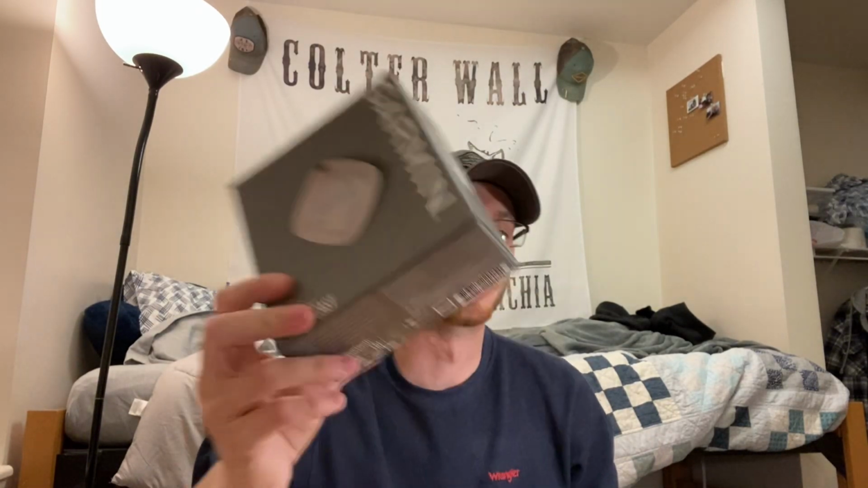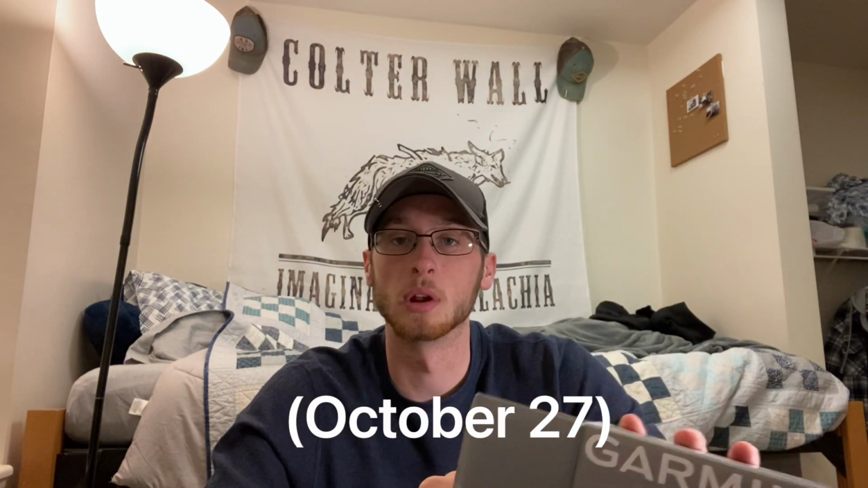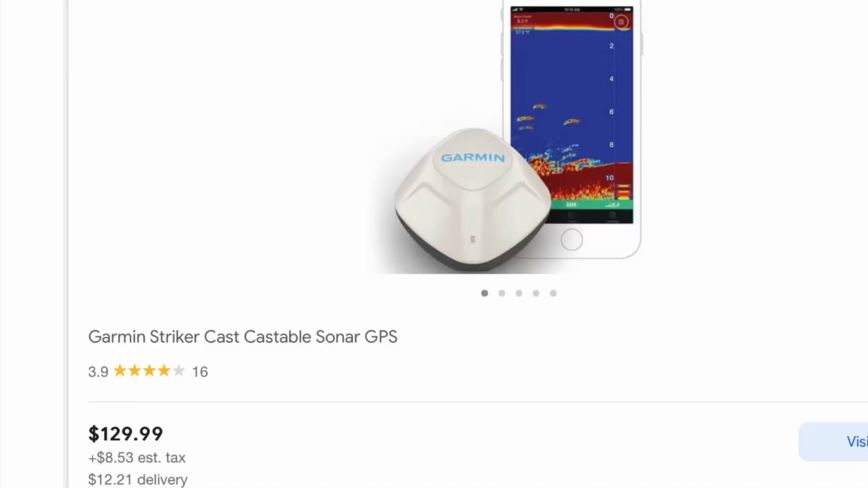All right, everyone, let's jump right into it. Today we're going to be talking about the Garmin Striker Cast. So I got this product in November of 2020. It came out in October 2020, so when I bought it, there wasn't really that many reviews for it. It's got a $130 price tag, one of the more affordable castable sonars on the market.